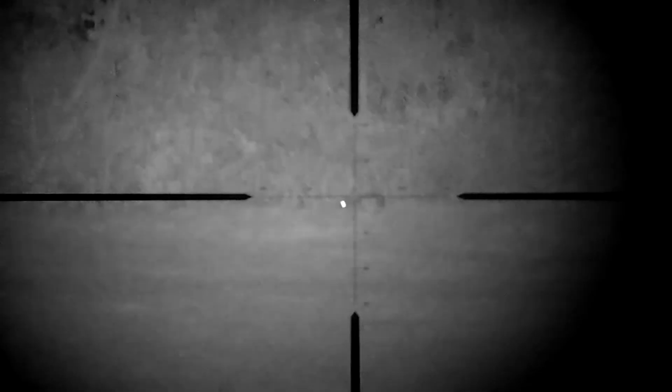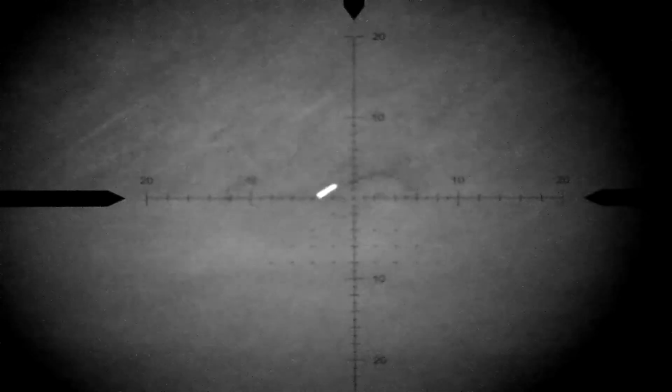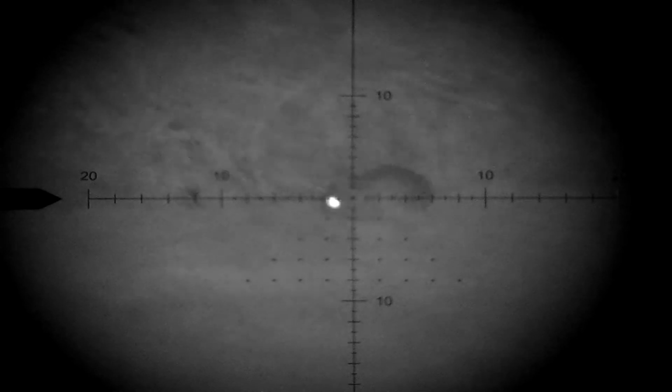Okay, here's the next shot coming up, but just bear in mind with all this footage that you're seeing here today, this is all filmed through the PARD 007, and I'm just using the inbuilt illuminator that's provided with the PARD, and it's by far not the best illuminator you can get, but for what it is, it does actually work very, very well. And there are 3 intensity settings for the IR, and these are all taken with the highest illumination, setting number 3.